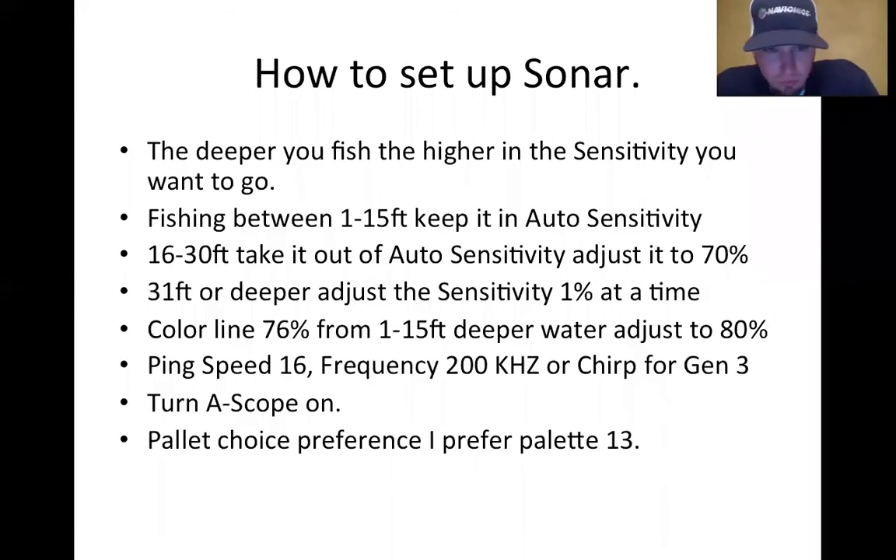So we'll just do a little recap. Sensitivity, take it out of auto, put it at 70%. Color line, put it at 78 to 80%.